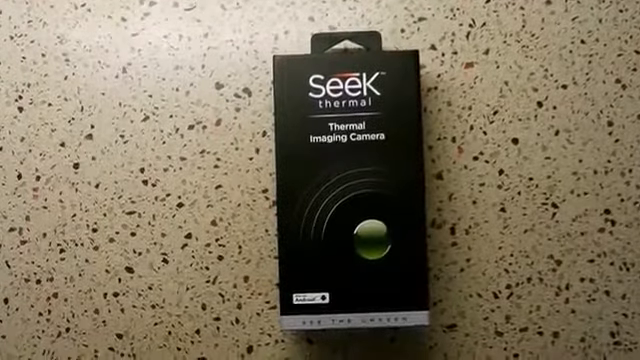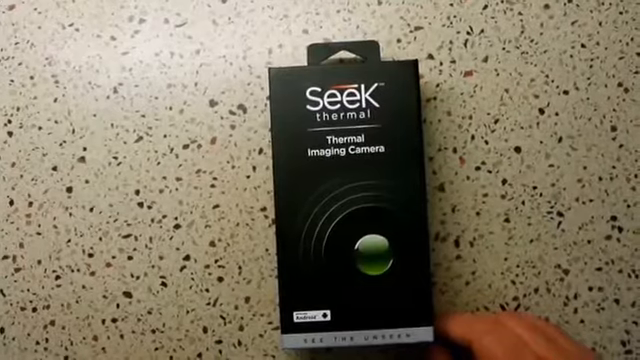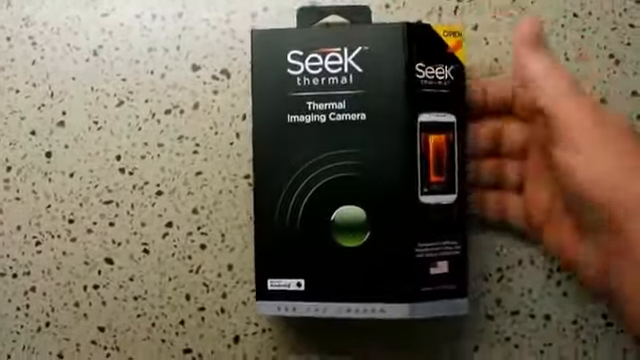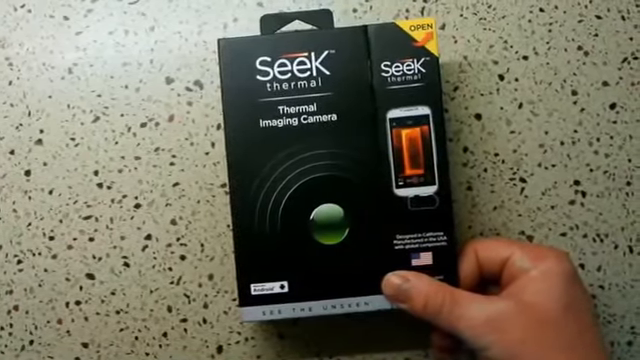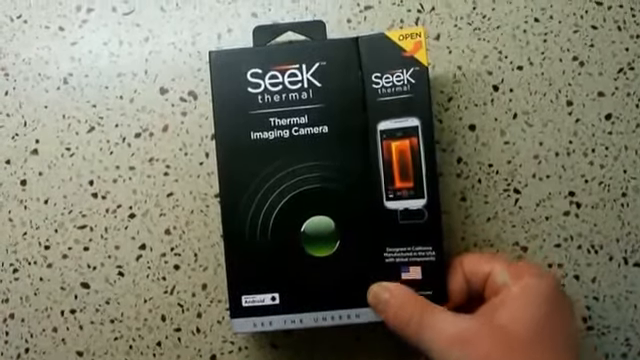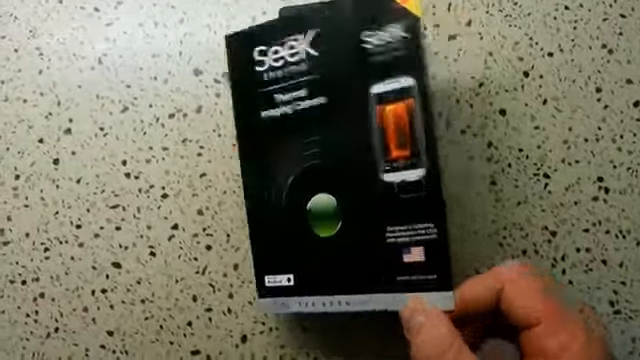Okay, today we're going to be doing a quick tabletop review of the Seek Thermal imaging camera from Seek Thermal. This particular camera is an Android device. It plugs into your tablet or phone that is Android 4.3 and up via its micro USB port, and that has to be a USB port that is on-the-go or OTG enabled.